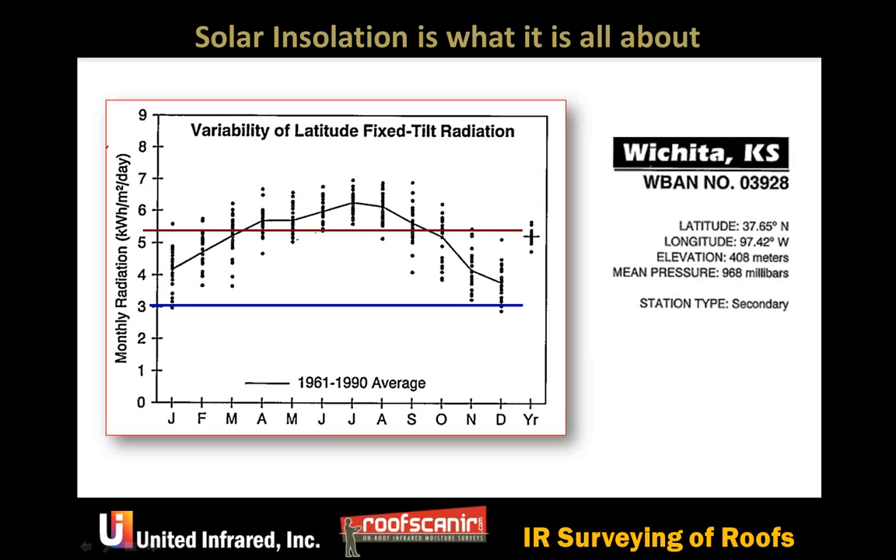In Wichita, you can see that we have roughly starting halfway between March and April, ideal scan conditions all the way to between September and October.